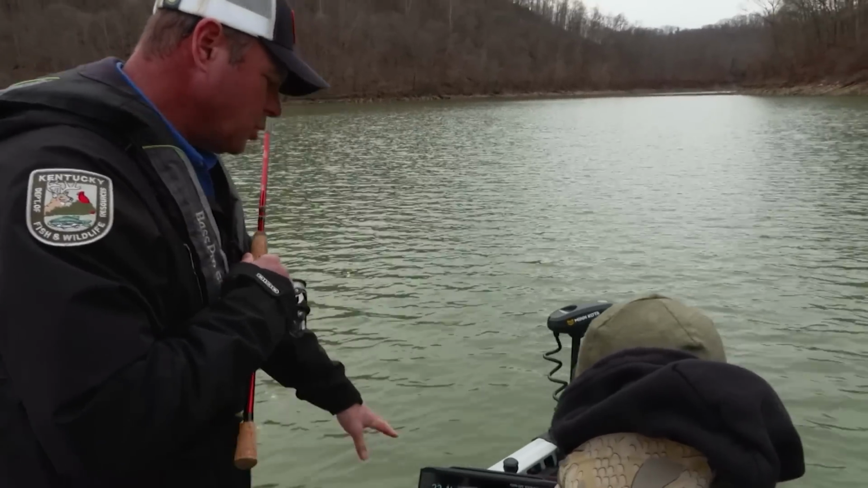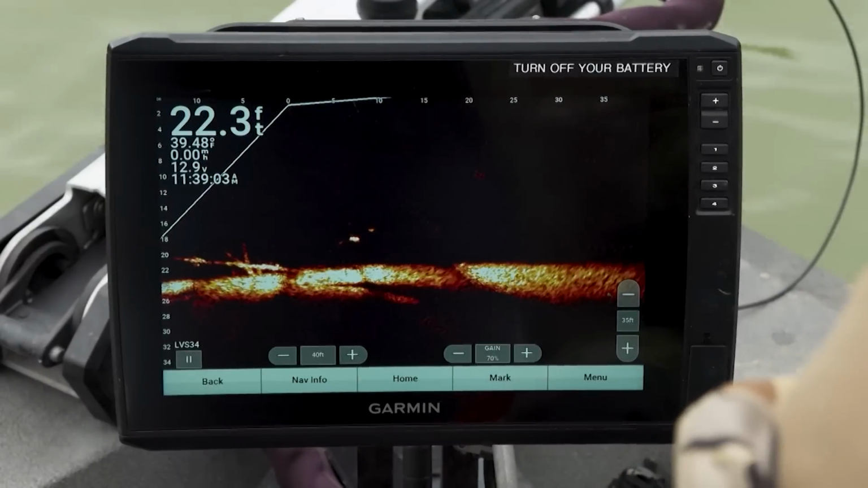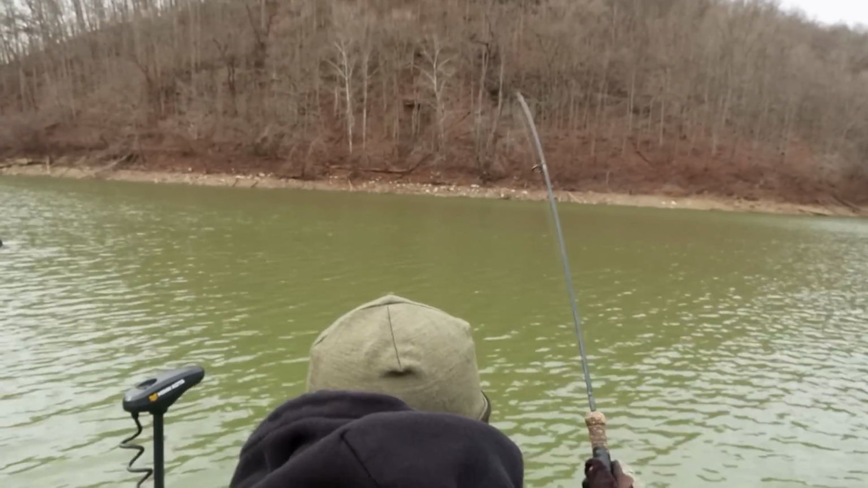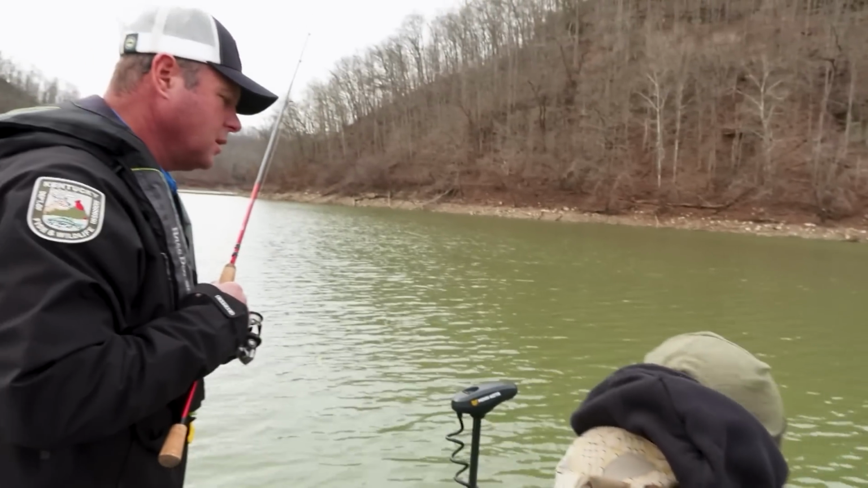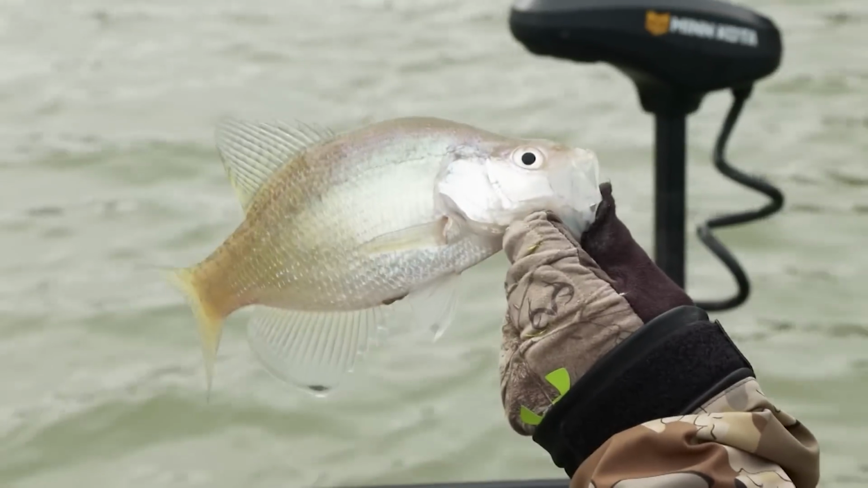Well, this water temperature too, these crappie are cold water fish. They're not going to come flying across the water to eat your lure. You've got to put it right on their face, just like we just saw, because the water temperature, look, it's 39.5 degrees. Don't take too many of those to make a great sandwich, does it? No, sir.